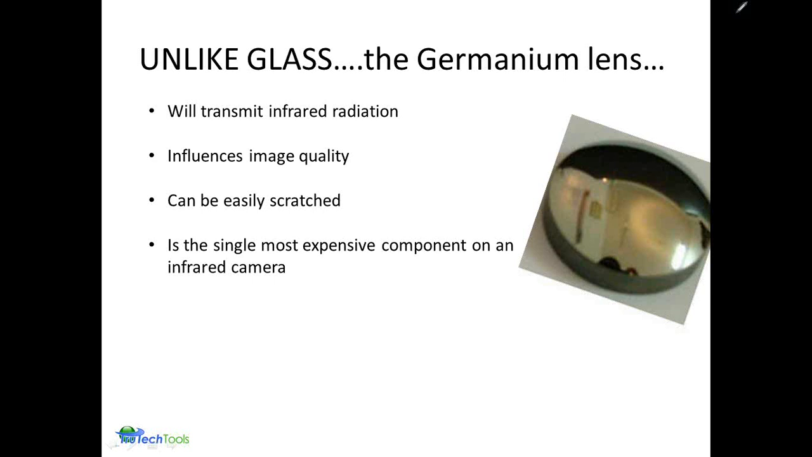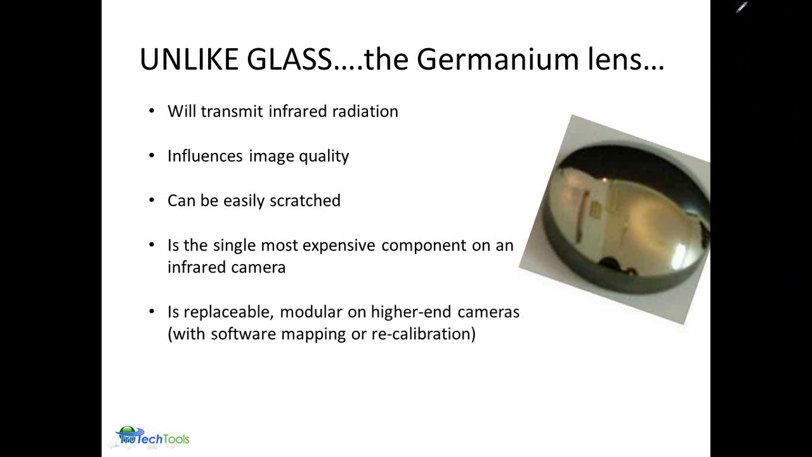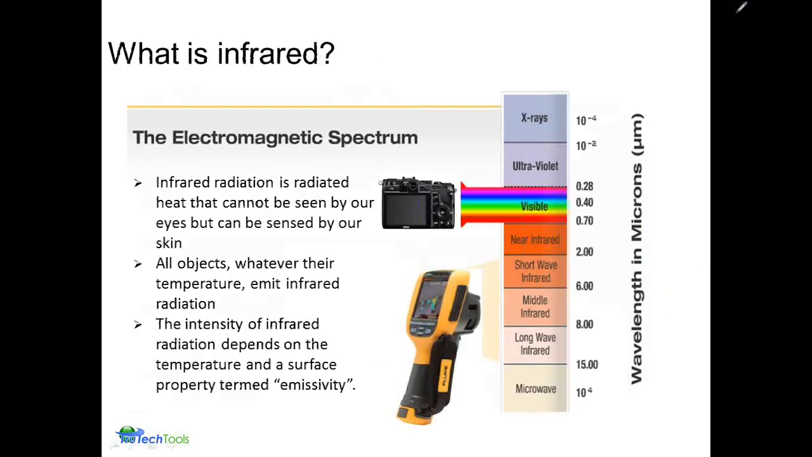Being expensive, you don't want to be rubbing or scratching that with any regularity at all. Replacement is fairly expensive, and so anyway, protecting that with either the lens cover and certainly not exposing it to harsh chemicals or abrasive materials is going to be very important.